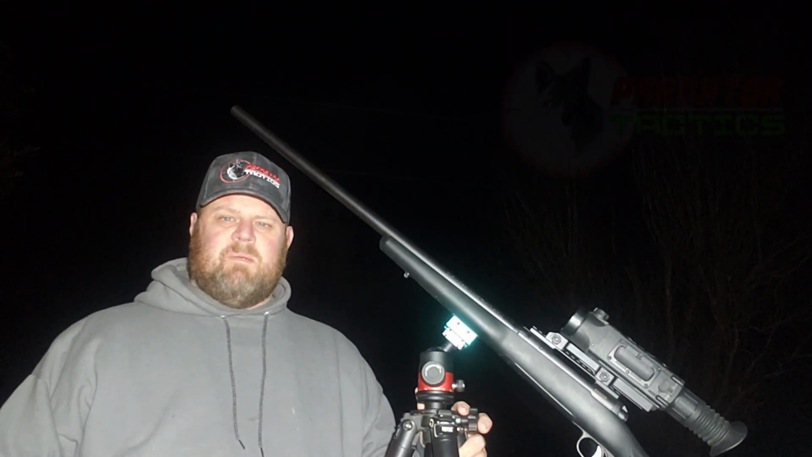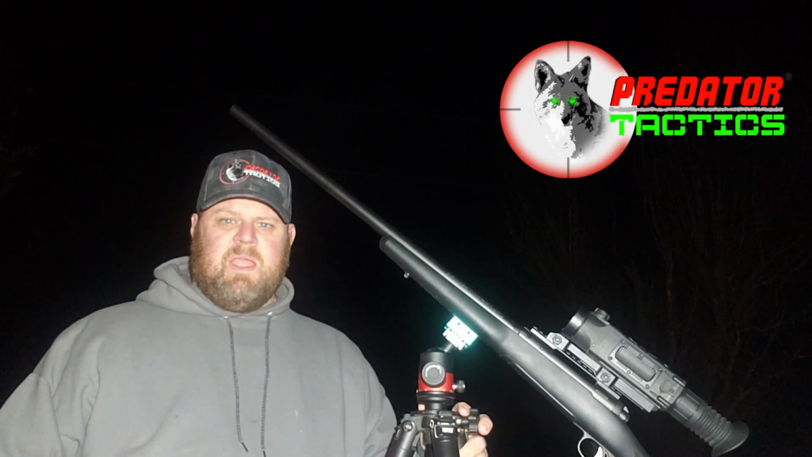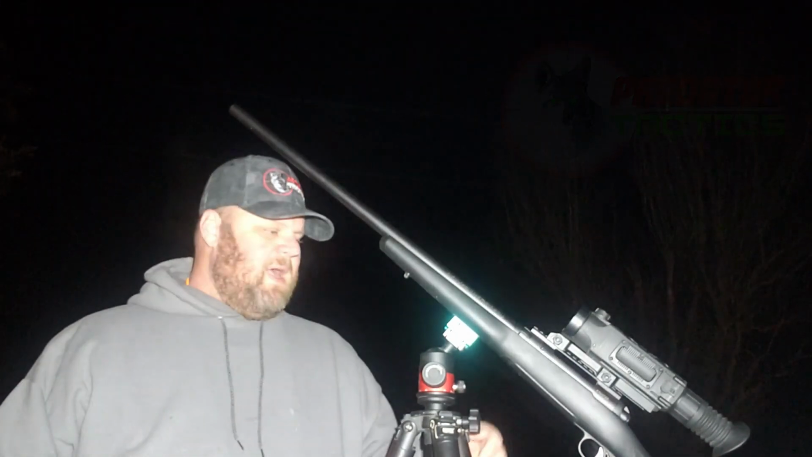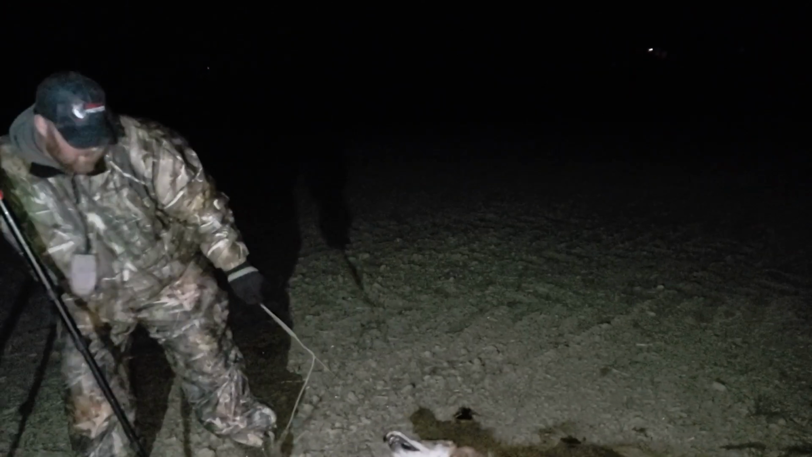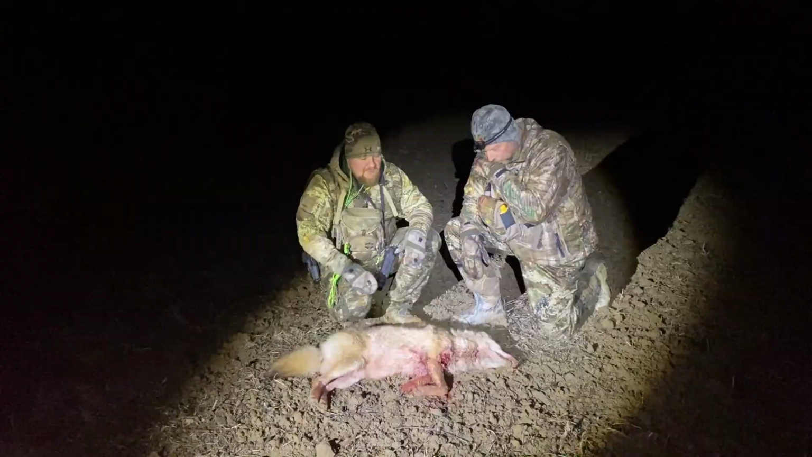Another little problem I had, top plate to my tripod stripped out. I want to thank Rodney Robertson with Predator Tactics. As soon as I called him, the next day I had this thing at my door. So very luckily I'm able to get out tonight. Couldn't go without my tripod. I mean, it just wouldn't happen. I wouldn't even go. So Rodney, I want to thank you for getting this to me very quickly.